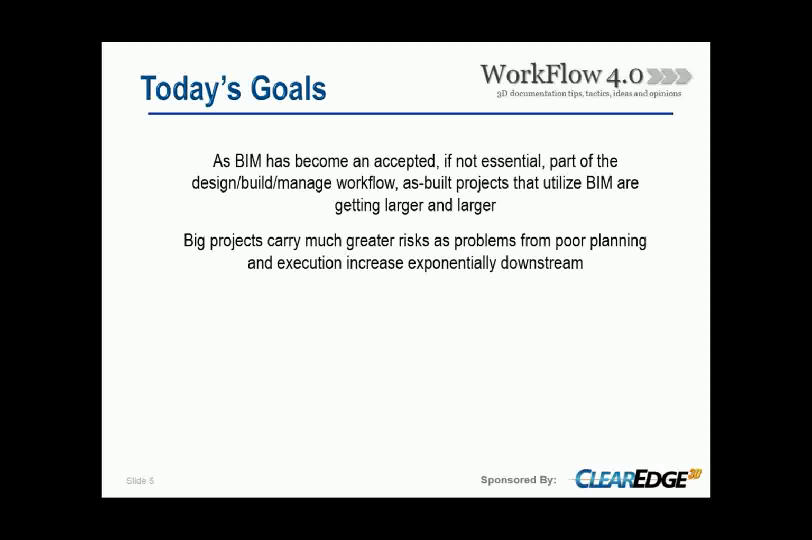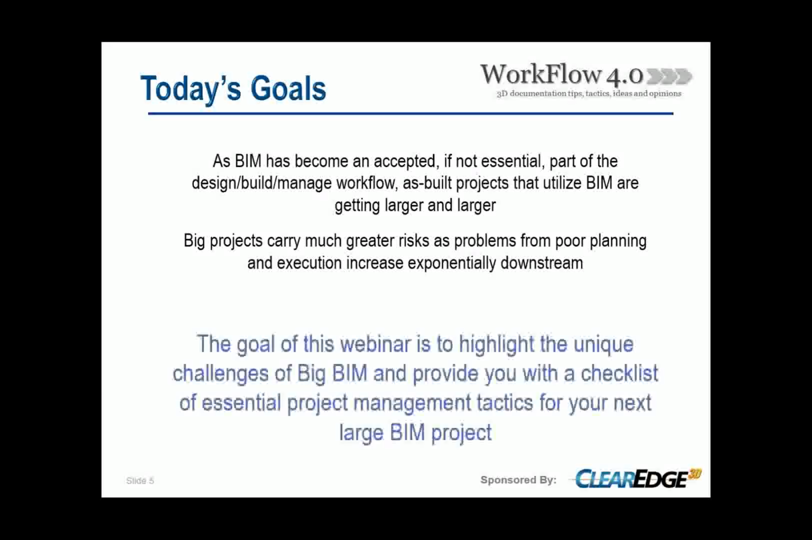And let's talk goals and perspectives. As BIM technology has become more accepted in the AEC workflow, it's being applied in larger and more complex projects. However, bigger projects mean greater risk, as poor planning and execution can cause much bigger problems down the road. That's really the perspective we'll be starting off from today as we visit with our presenters. And so our overall goal today is to provide you with a checklist of essential project management tactics that you can use to lessen the risk in your next Big BIM project.